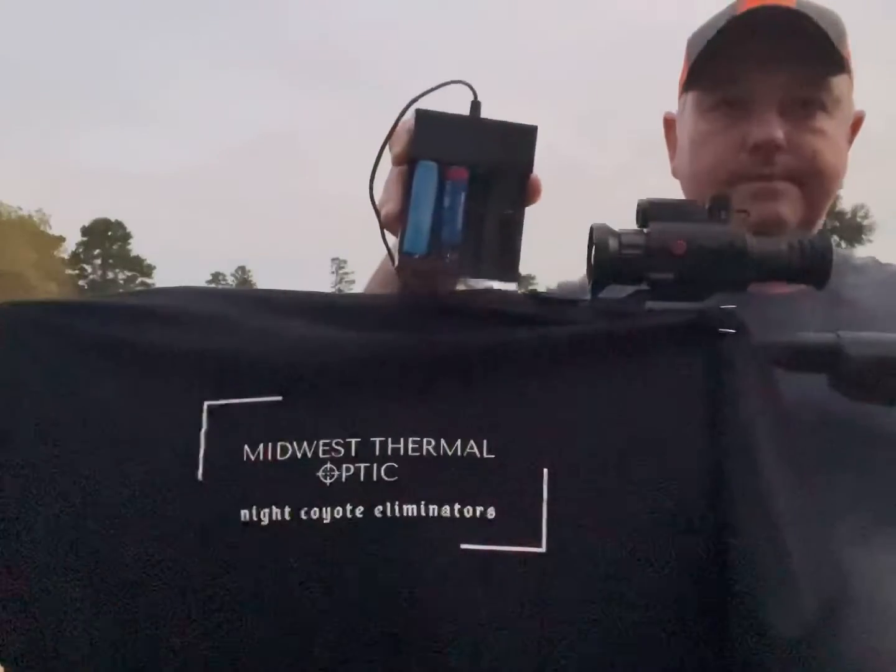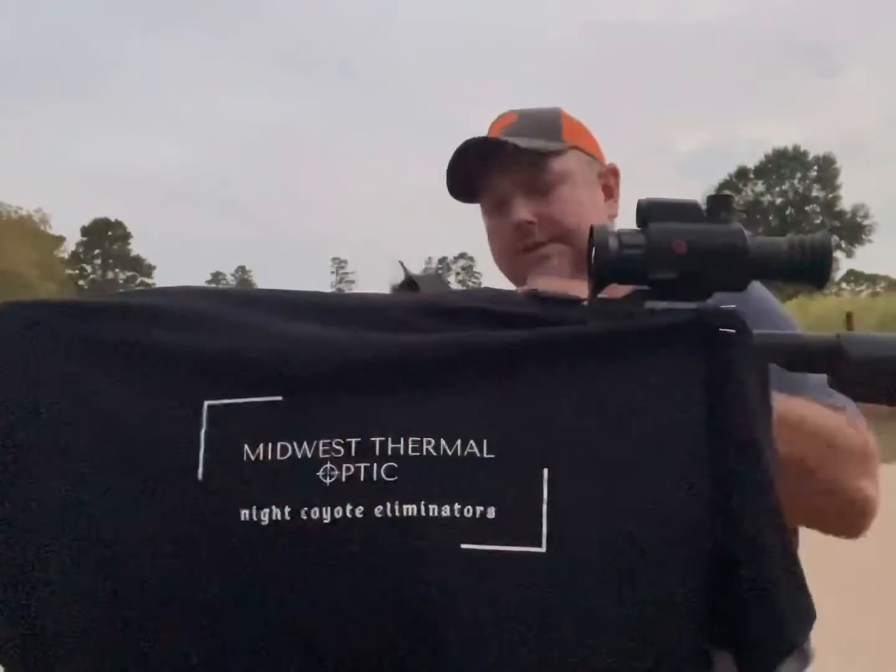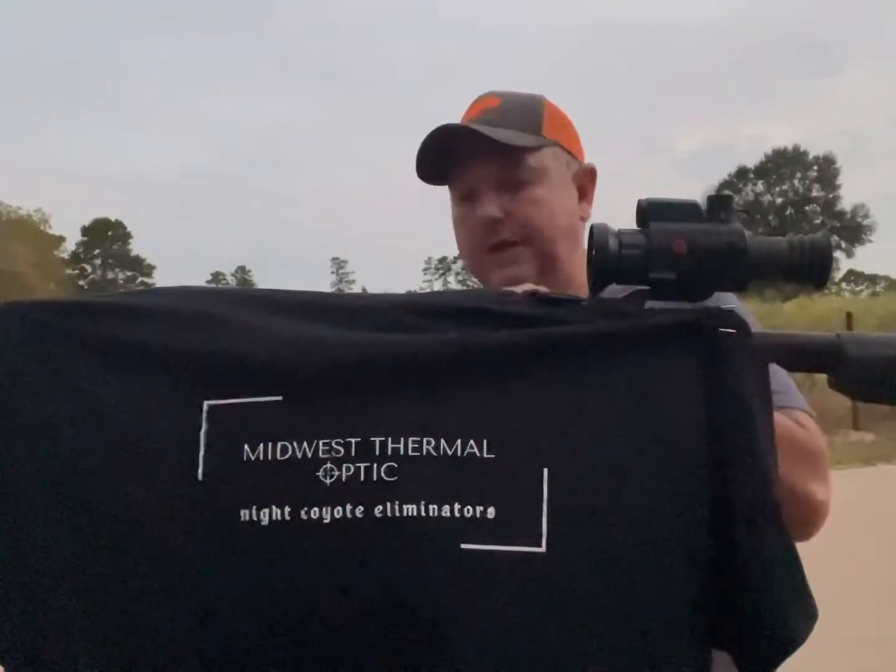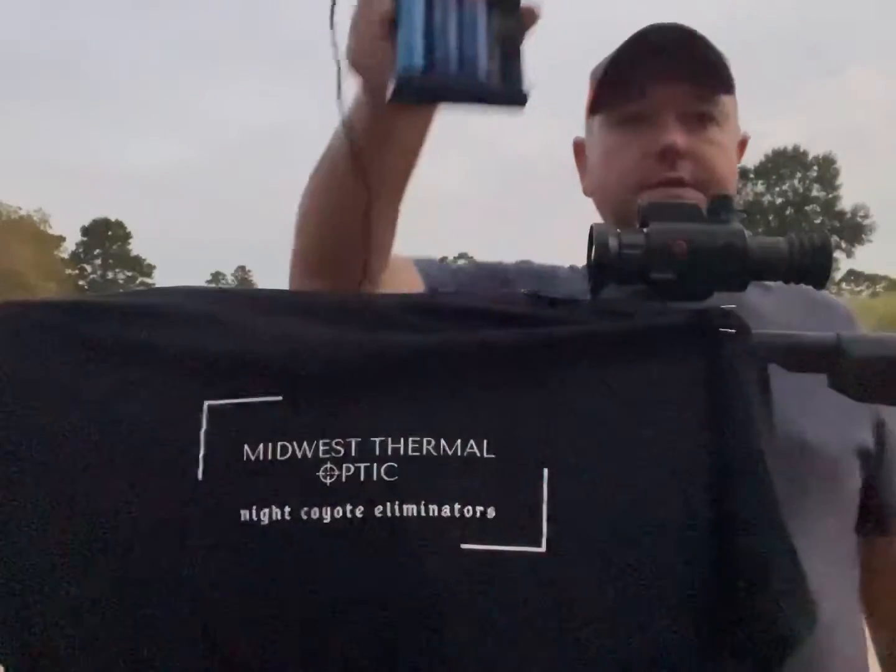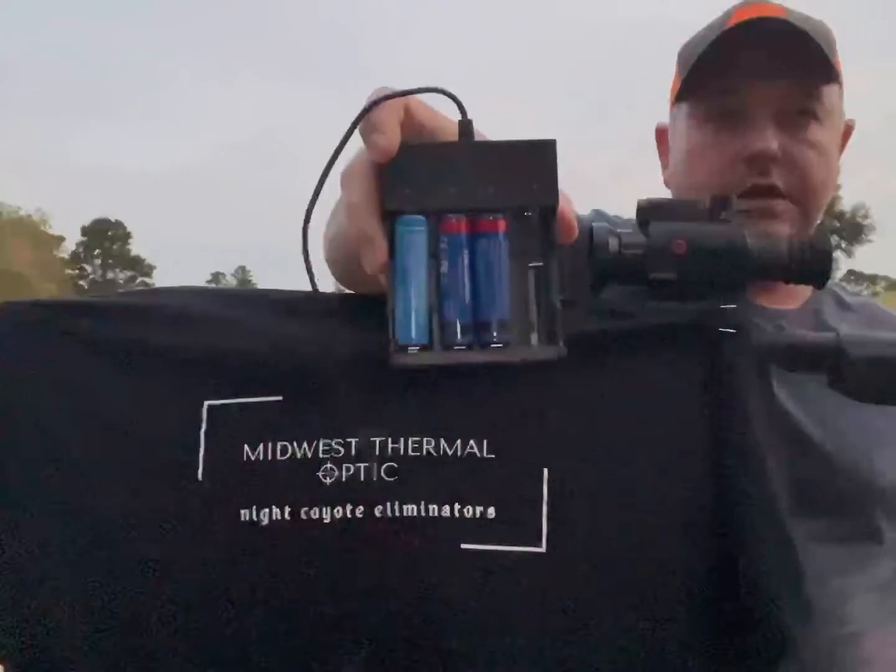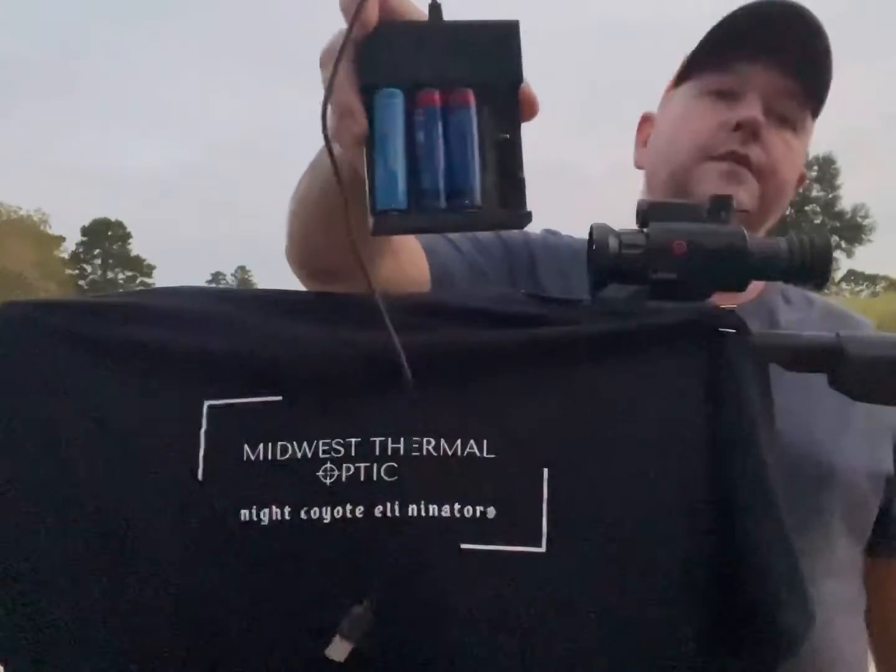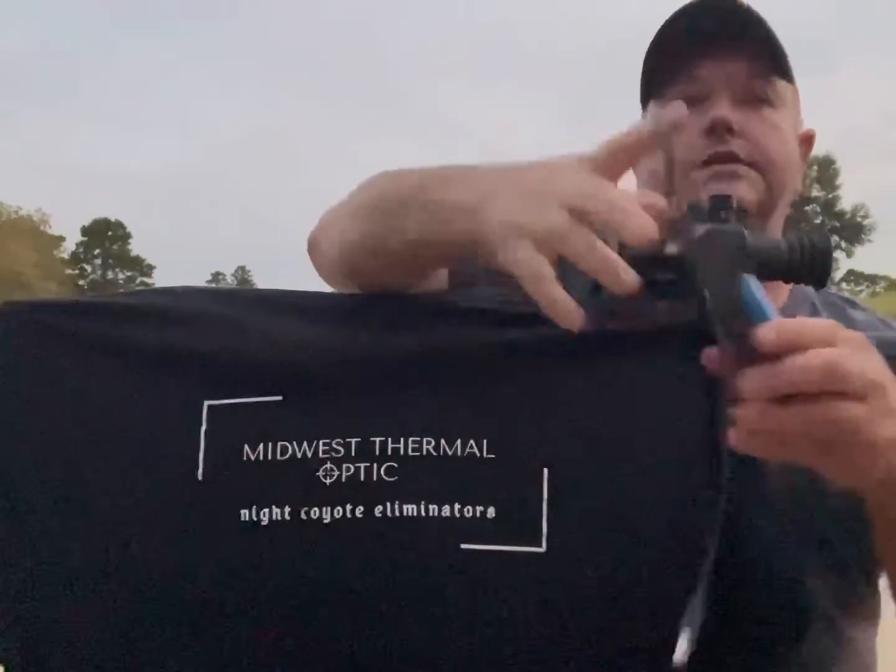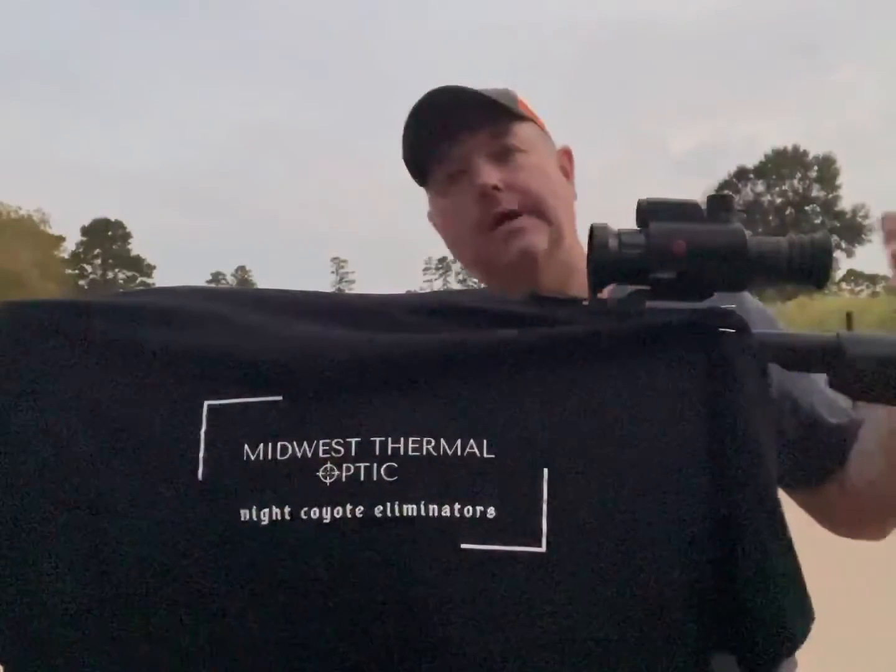I went on Amazon and I bought this little cheap four-battery charger. So I leave this in my truck all the time. When I get off work, if I think I'm going hunting, I plug it in the cigarette lighter and I charge batteries, or I charge them when I'm going to work. Or when I come in from lunch at work and I'm eating lunch, I'll go out there and plug it in if I think I'm going hunting that night. That's what I really like about it.